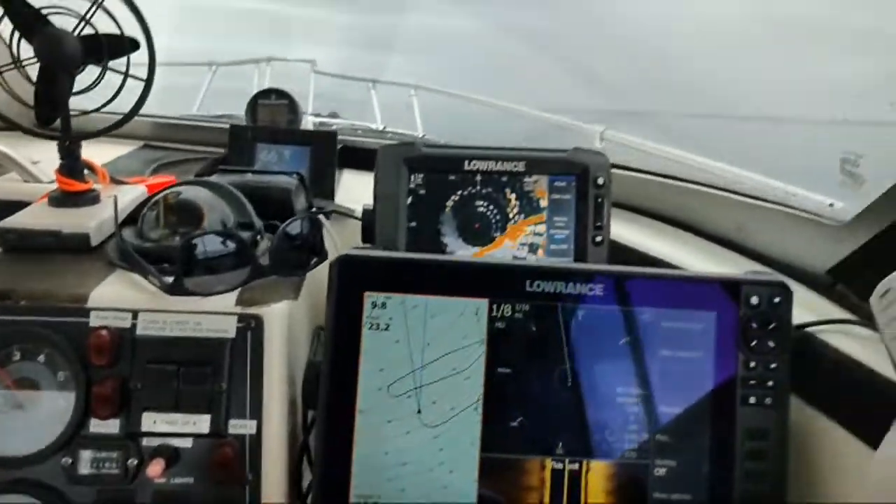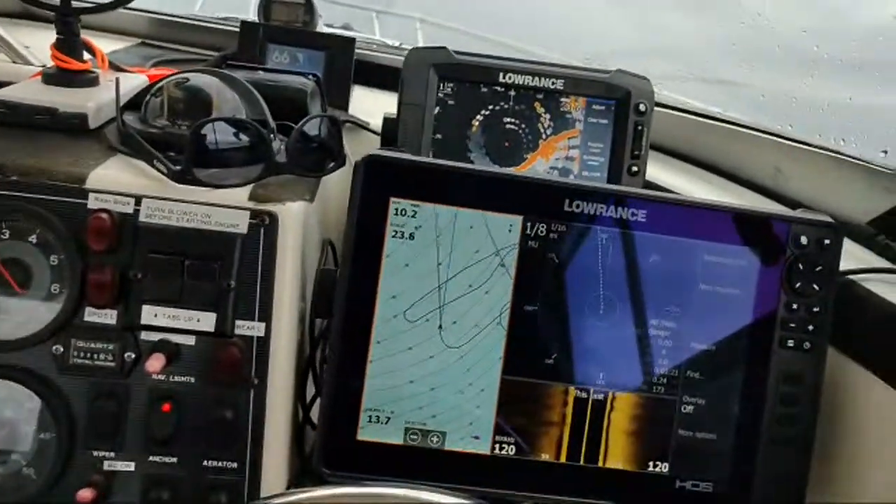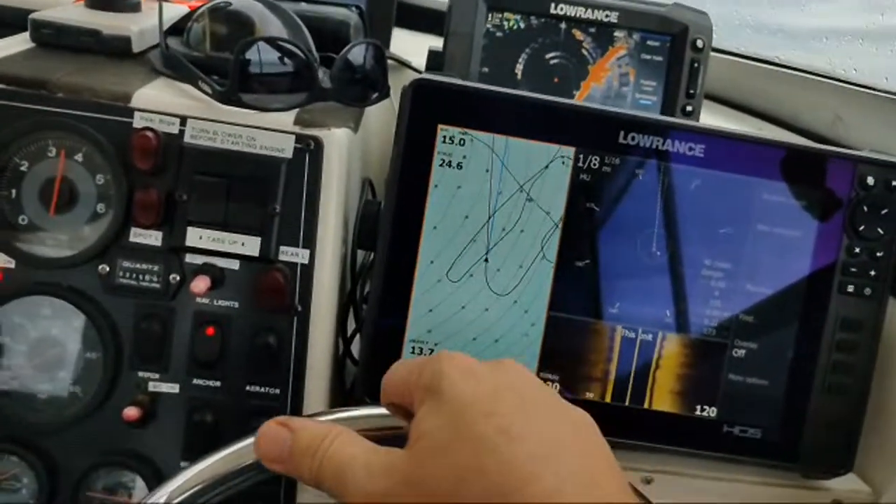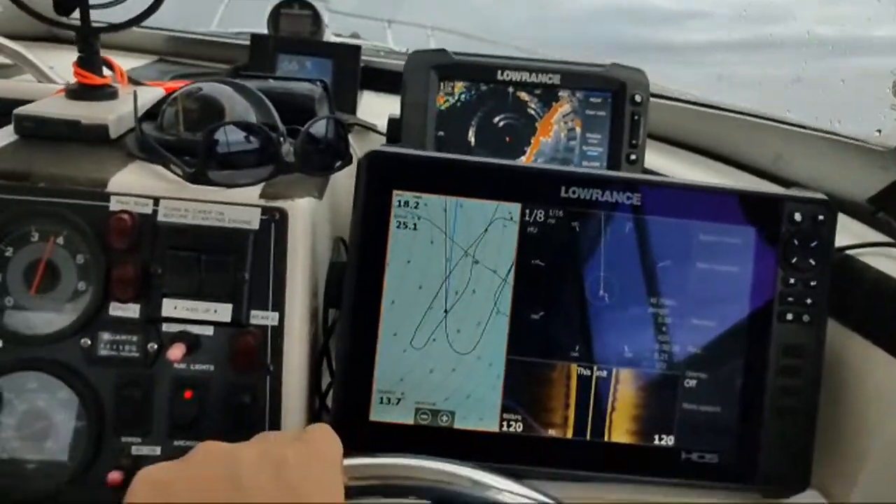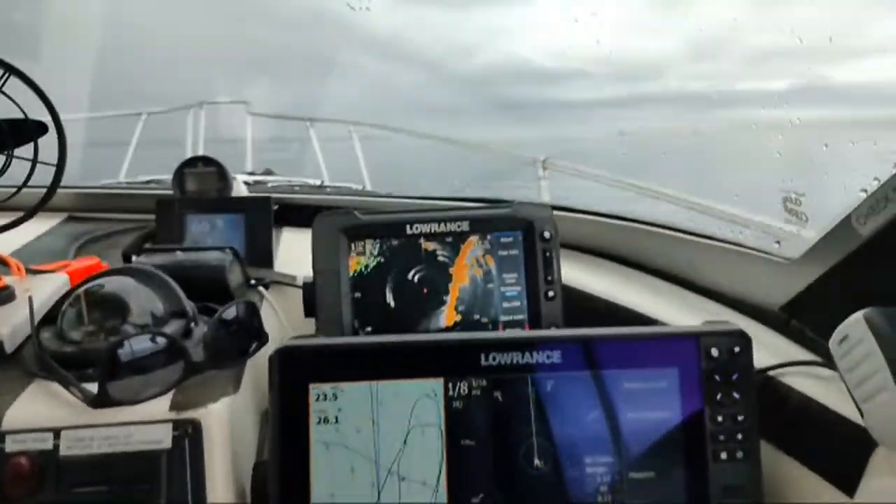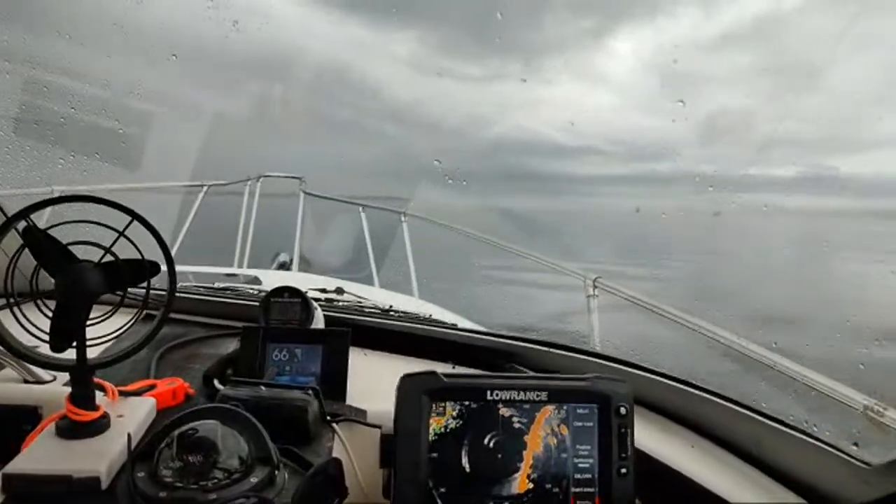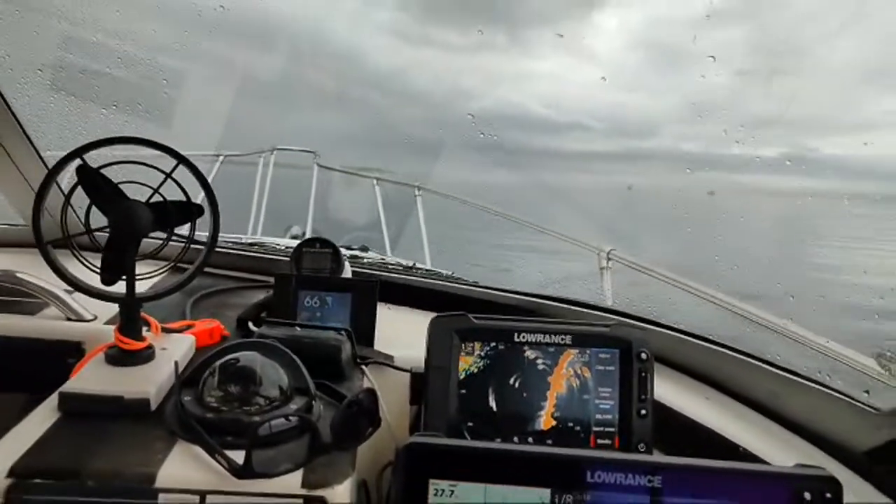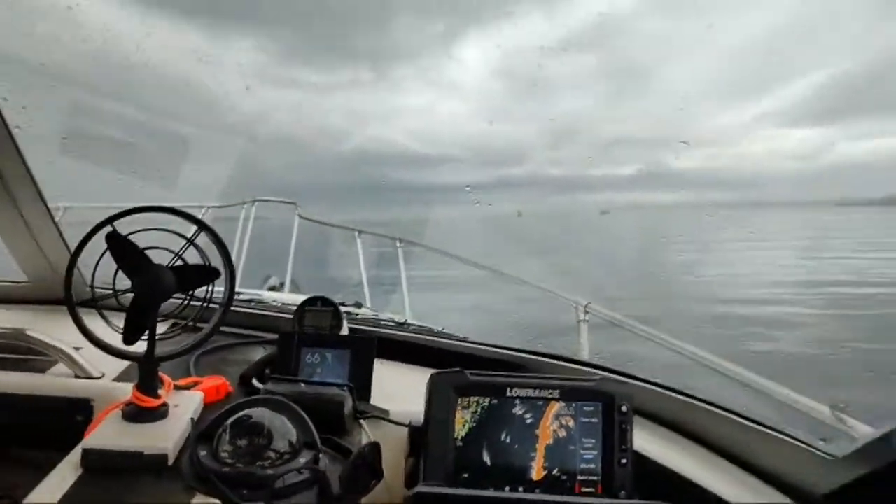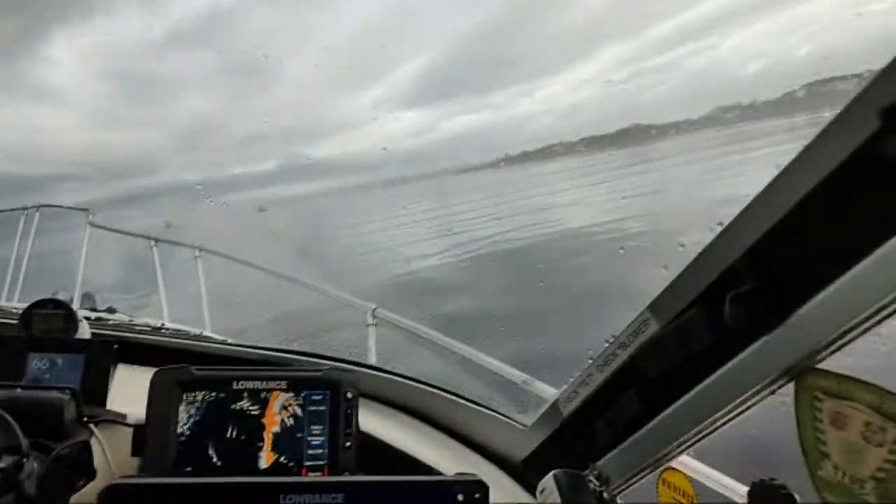Then come back again from the south. Leave some nice wake around here to mess up the image.